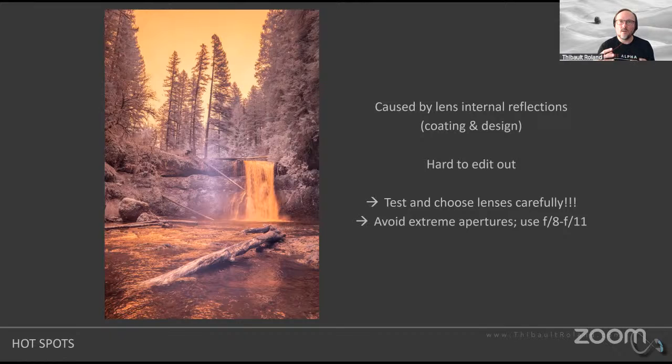You want to be kind of in the middle there. Typically, and that depends on the lens you're using also, but usually f8, f11 is better. Not necessarily great, but better.